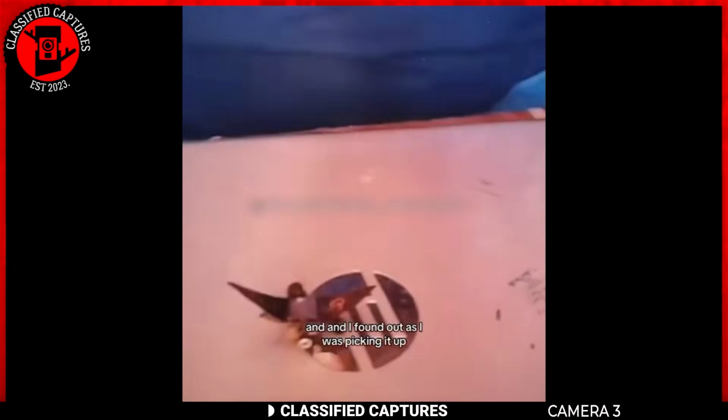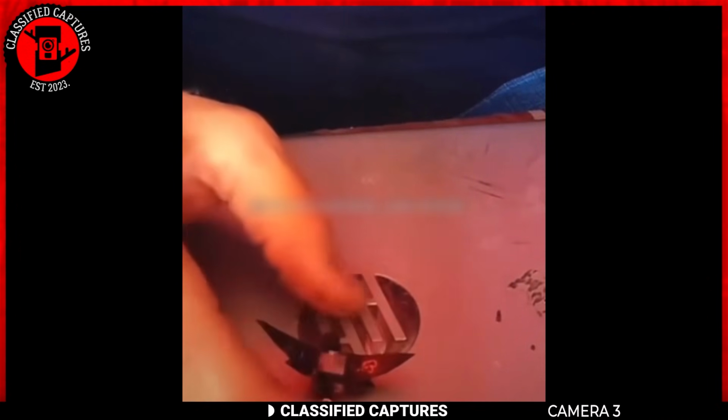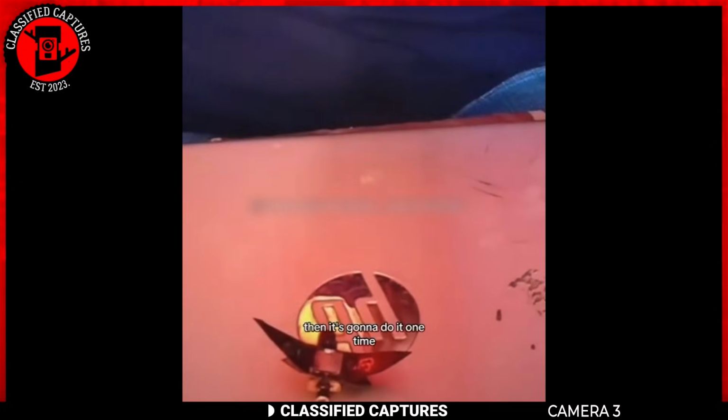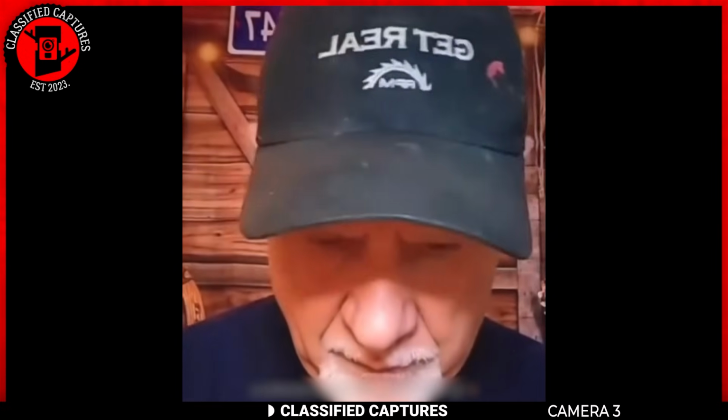And I found out as I was picking it up, if you squeeze that on each end, it's going to do it one time, then I guess it shuts it off. So somebody, for the love of God, please tell me what that is.